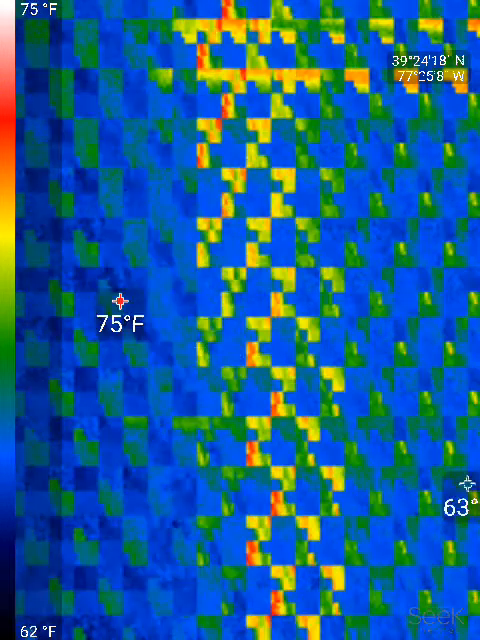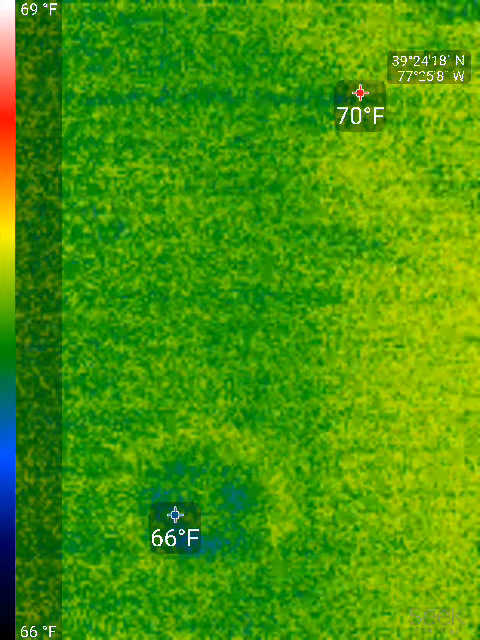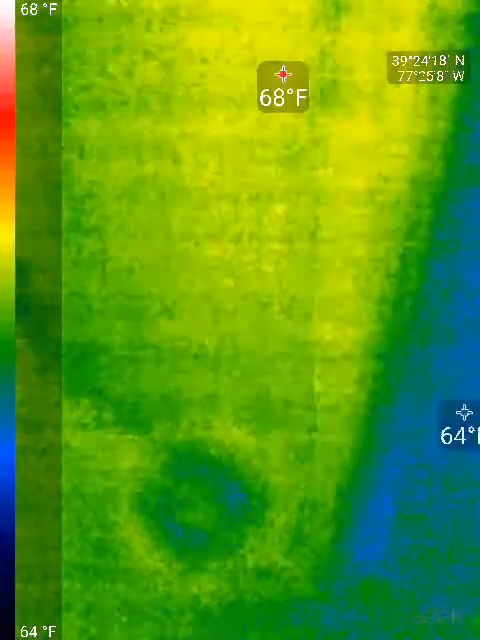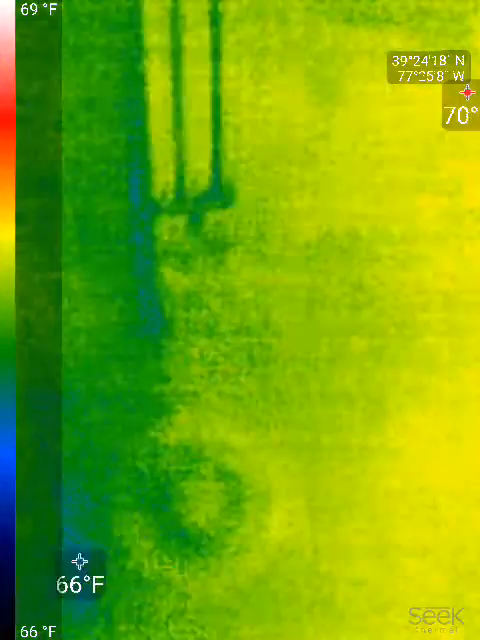Over here we have a cat bed. The cat, which is there, was apparently laying in the bed and has the edge warmed up. That's pretty much it for this room. So let's go over to where the attic access is, which is right outside the door.